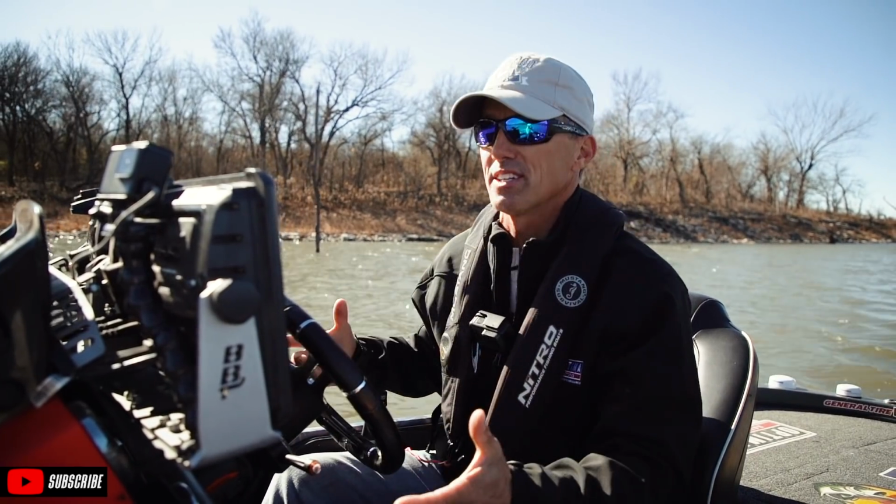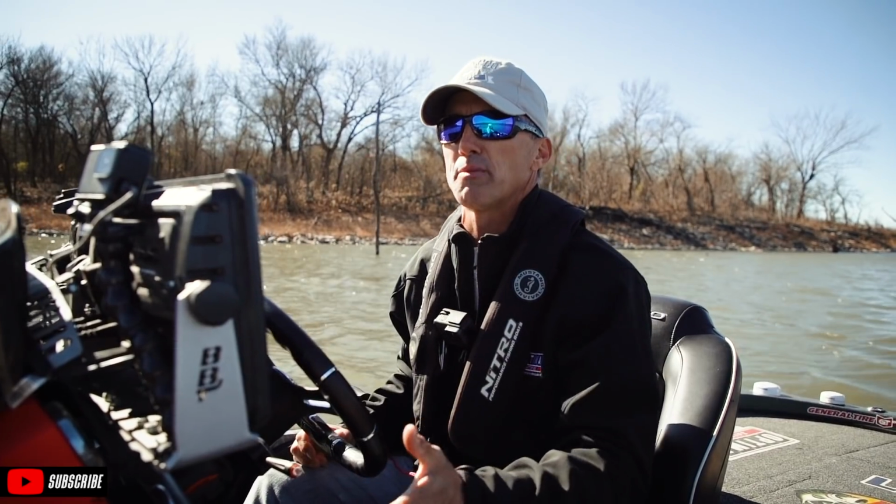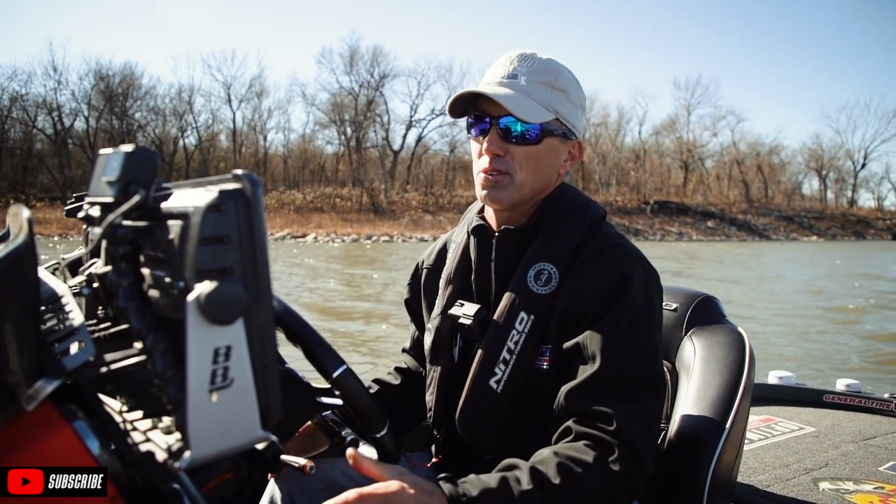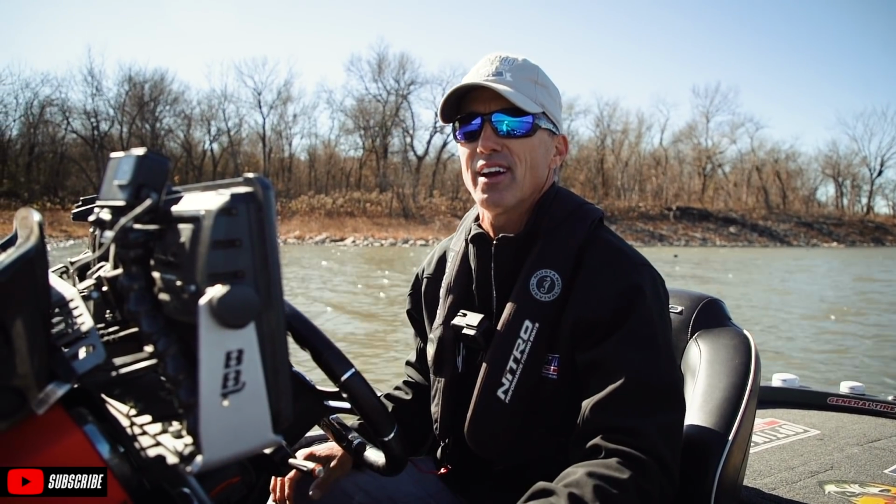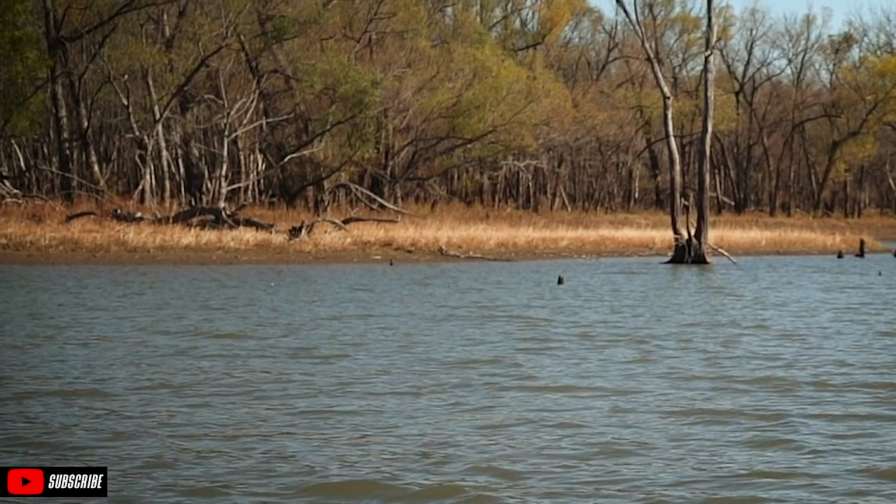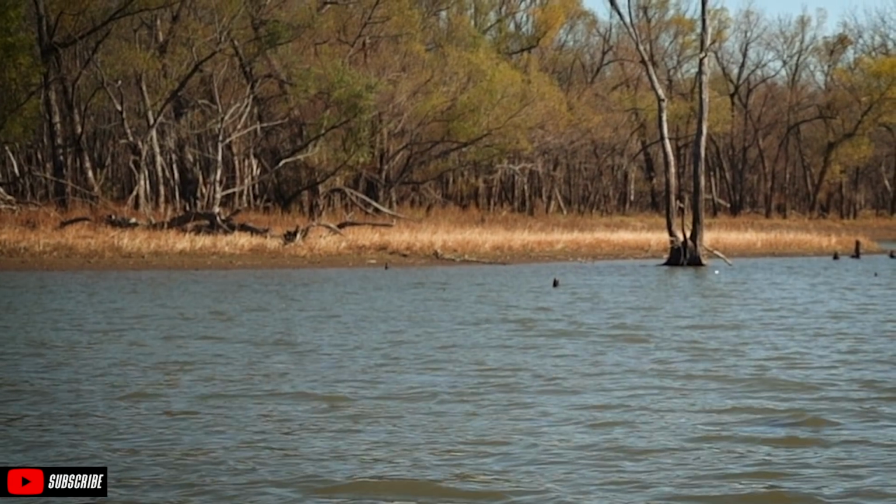One, I don't fish this lake very much. Even though it's so close to my house, I don't fish it very much. So I'm kind of looking forward to it. I'm gonna get out here and figure this deal out. And right off the bat, I noticed there is shad flipping everywhere. You guys gotta look right there. Just turn around and look right there at all those shad.